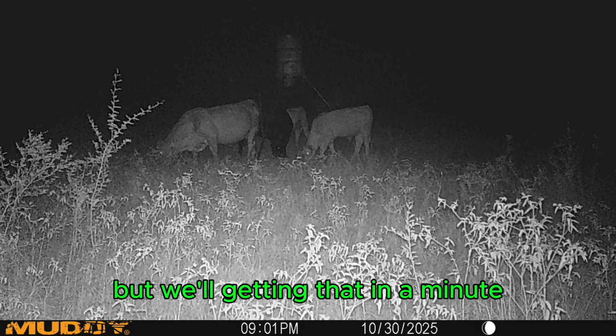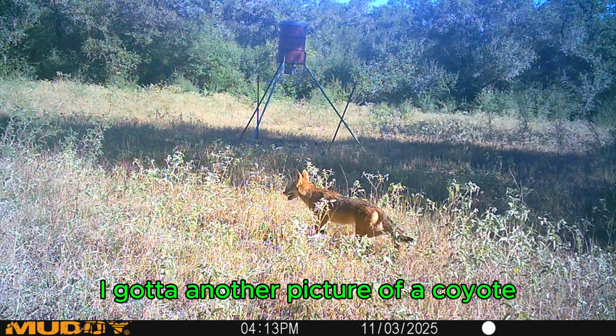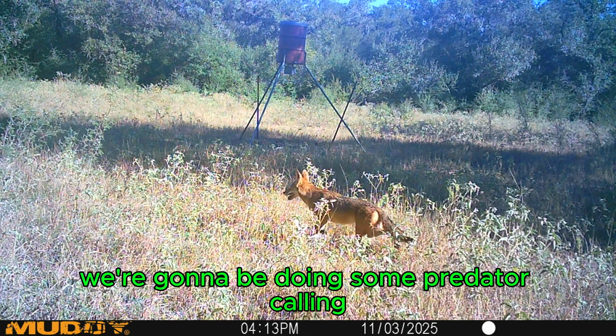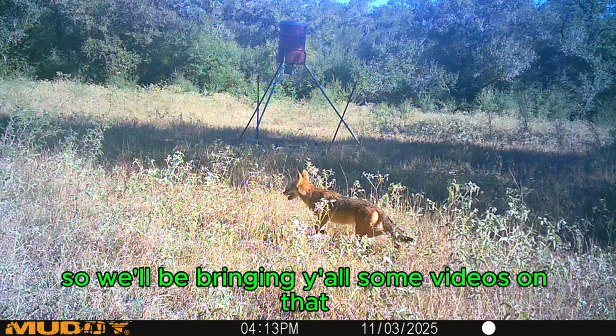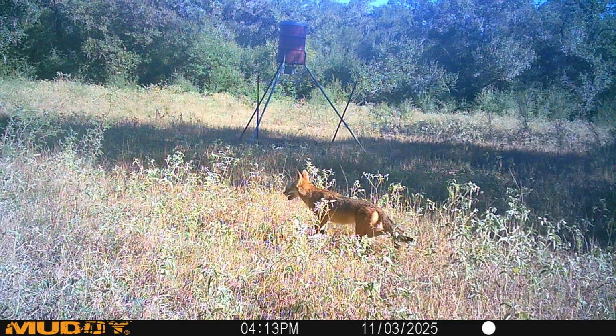I got another picture of a coyote, beautiful coyote. We're going to be doing some predator calling, some coyote calling this spring. So we'll be bringing y'all some videos on that. It ought to be a lot of fun. So stay tuned for that.